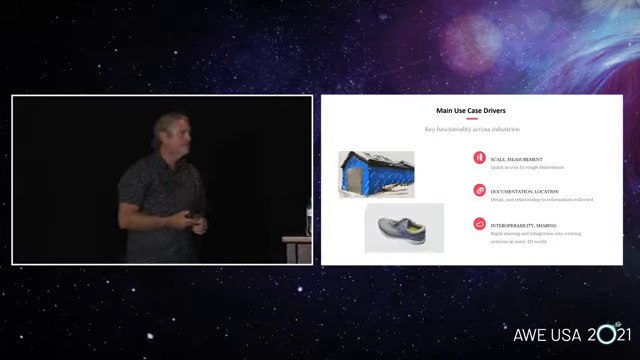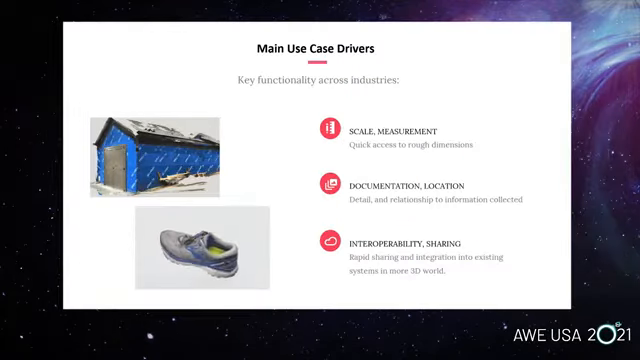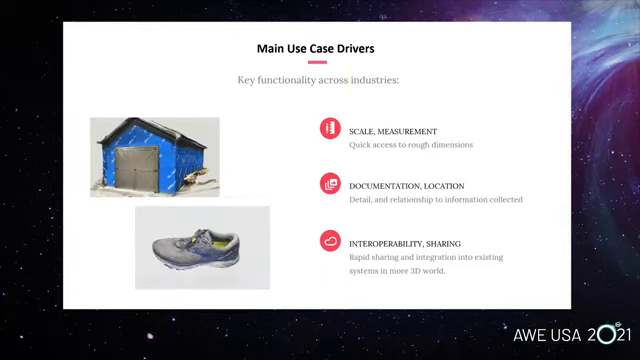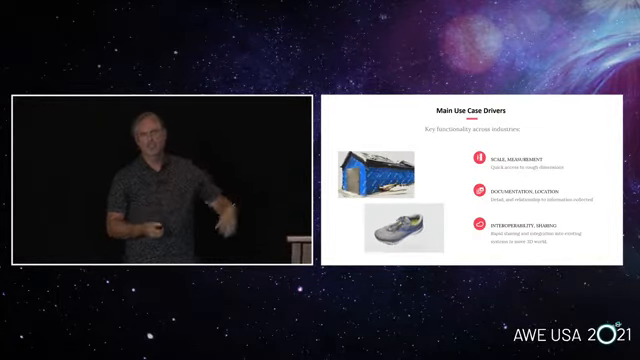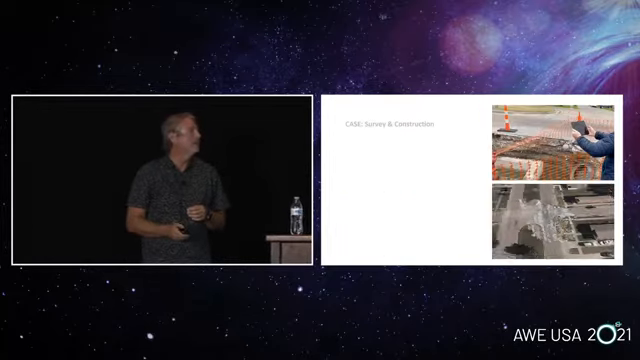Another commonality we're seeing a lot about is documentation, location. We're seeing this a lot in the property management space, and in the insurance industry. And then lastly is just this interoperability and sharing. I don't need to bring a high precision or a complicated rig out to a retailer. They can capture something very quickly from a remote site, upload it to the cloud, and share scans really quickly.